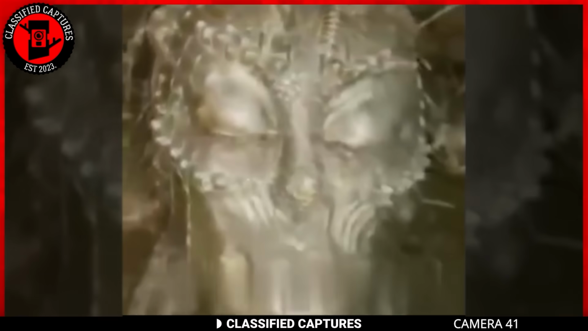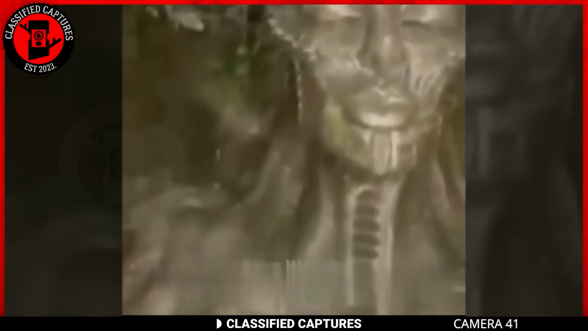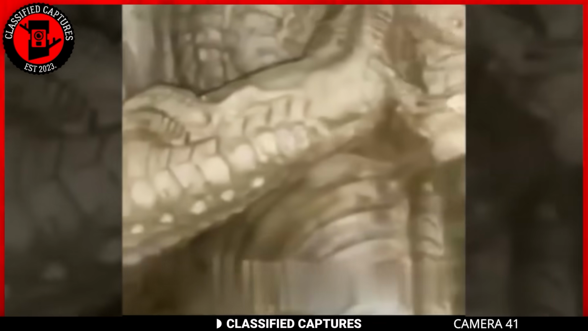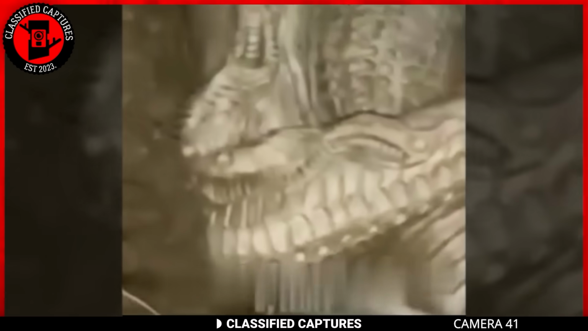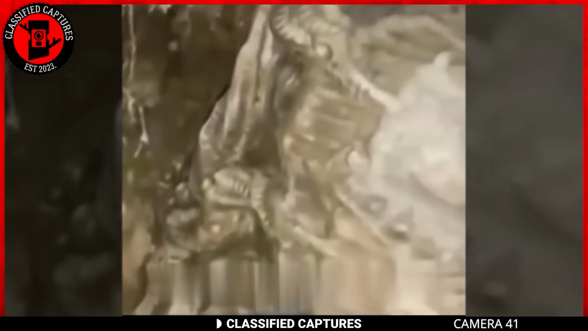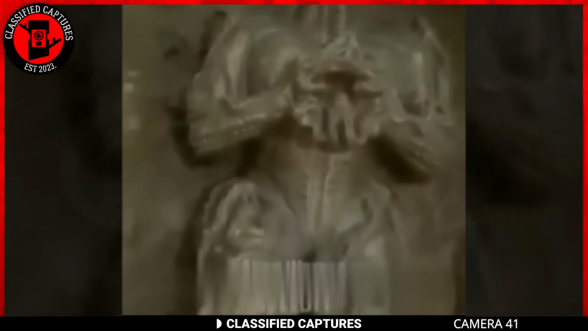Behold a figure frozen in time. Some gaze upon it and see the silhouette of a reptilian queen, an ancient sovereign whose regal countenance defies the aeons that have passed. The curves and contours suggest a creature of both earthly elegance and otherworldly allure. Others, contemplating the figure's presence in the cave depths, propose an alternative theory, that of a statue representing an ancient god. Without a lot of information to go by, we can only speculate.